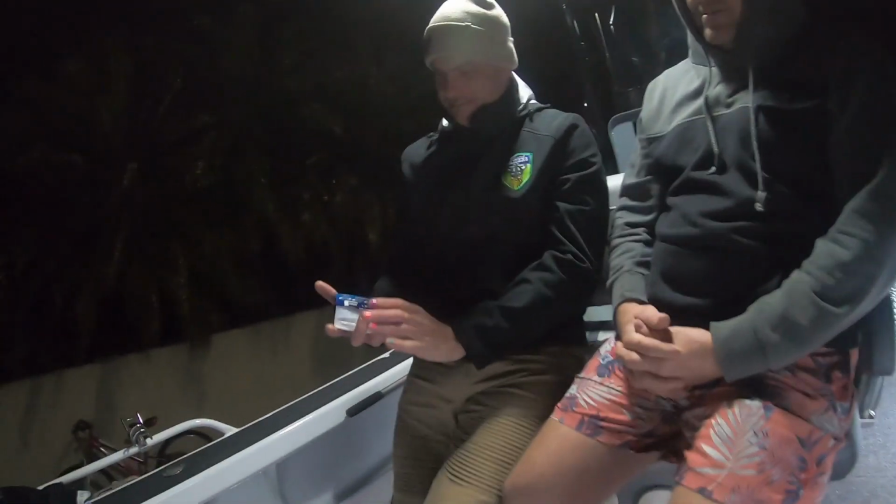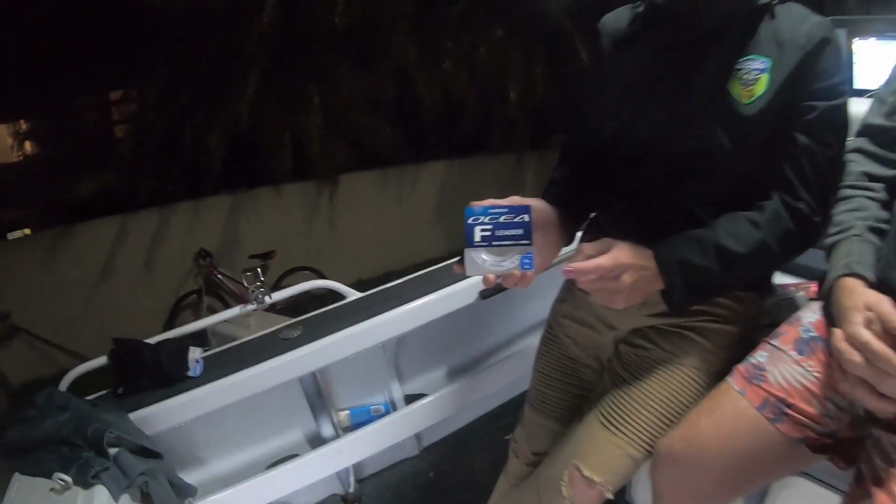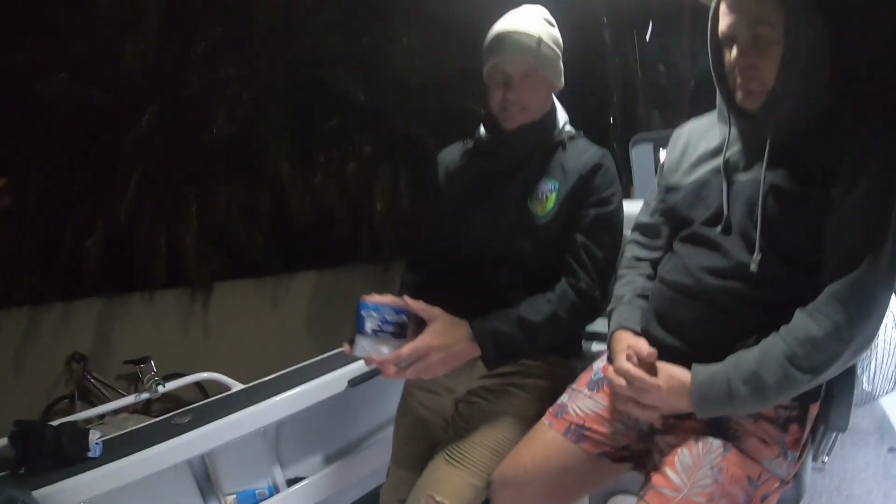I'll pair up with some Shimano Oshia leader. Absolutely love this. I'm on the 16 pound, closest to the 15. We'll start on that. If we get dusted in some structure, I'll probably up it to the 20. Honestly, probably we won't go any heavier than the 20. If we're getting done in at 20, the fish win. Yeah, the fish win on the day, we'll let them have that one.